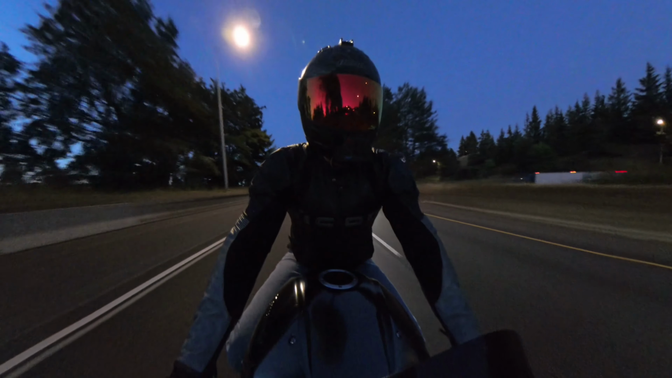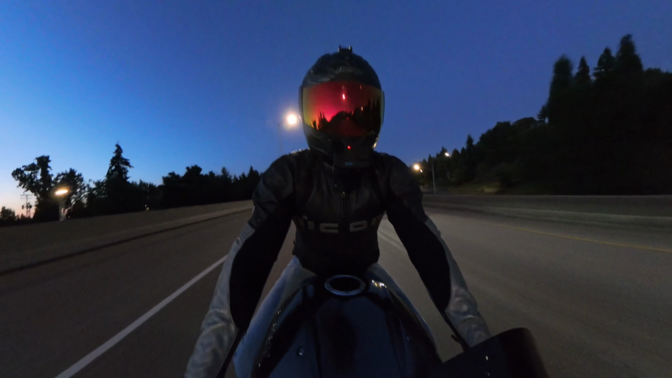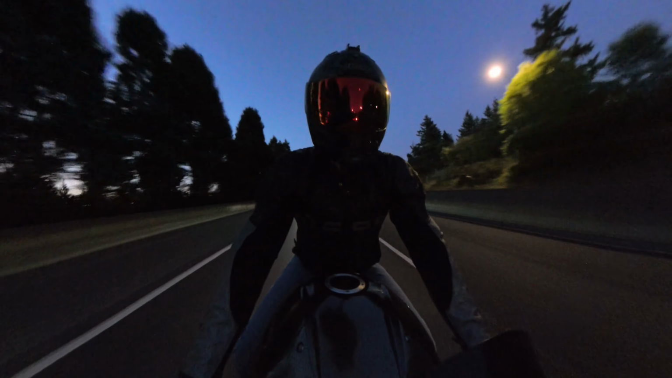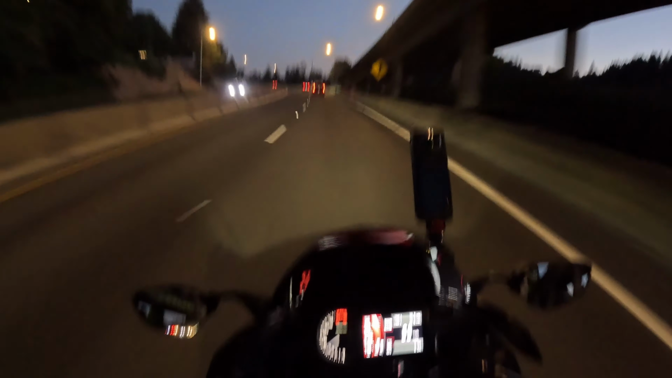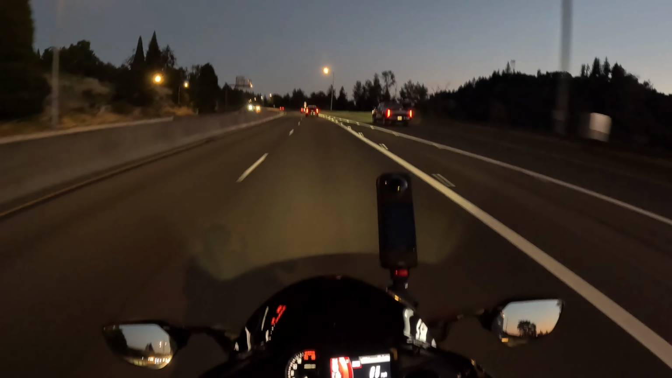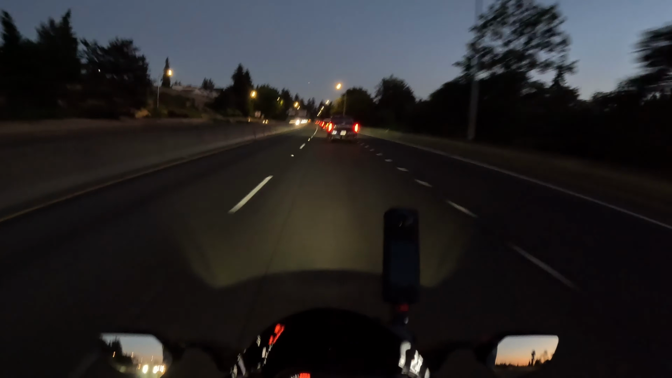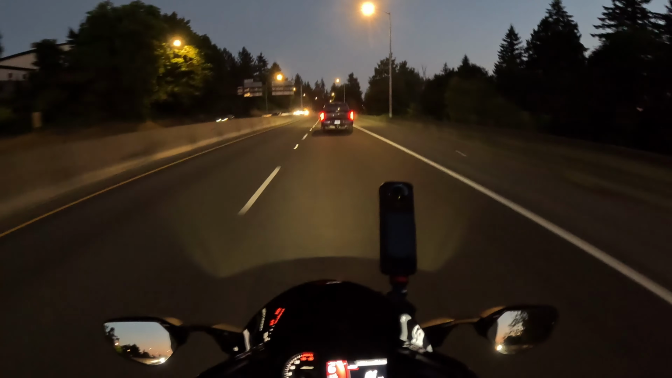And this little section of 84 here is a pretty nice section of road. I'm really hoping this cop turns off the road so I can continue going the speed limit, of course. It is a very nice, clean, smooth piece of road with some nice long sweeping turns. So I am pretty excited to hopefully get the chance to cruise to my destination, which I'm heading towards, the Esplanade. I don't even know if I'm saying that right, to be honest.